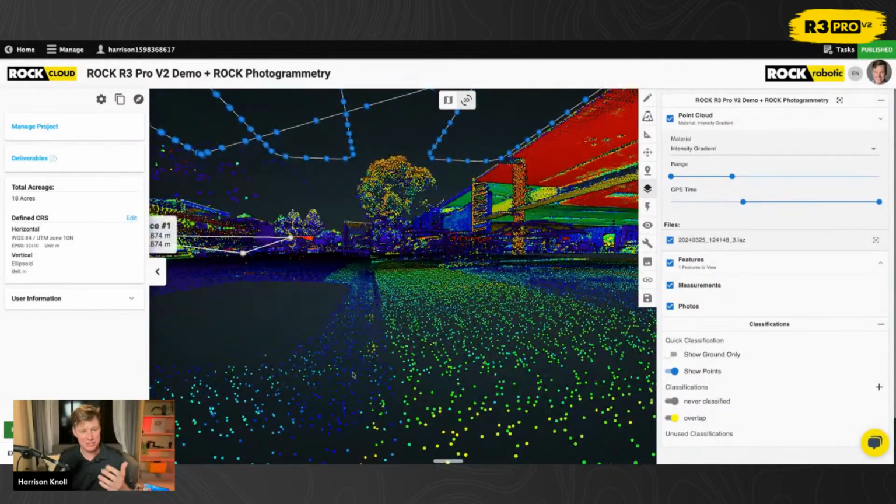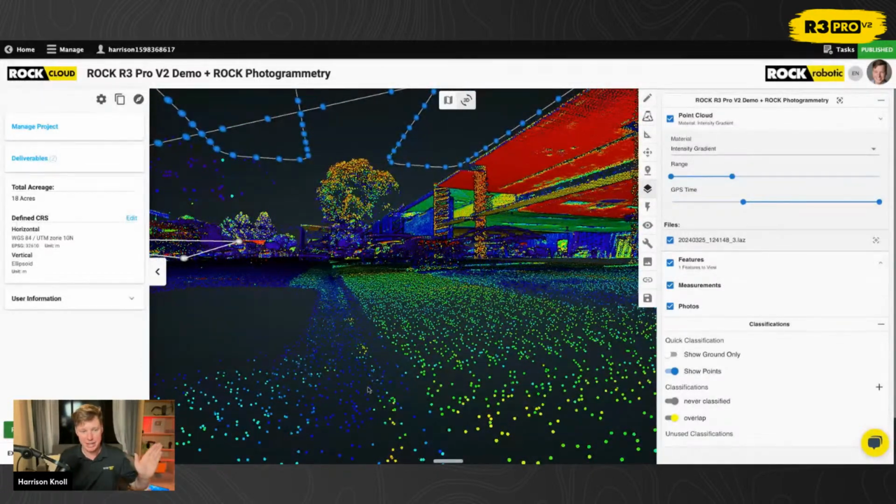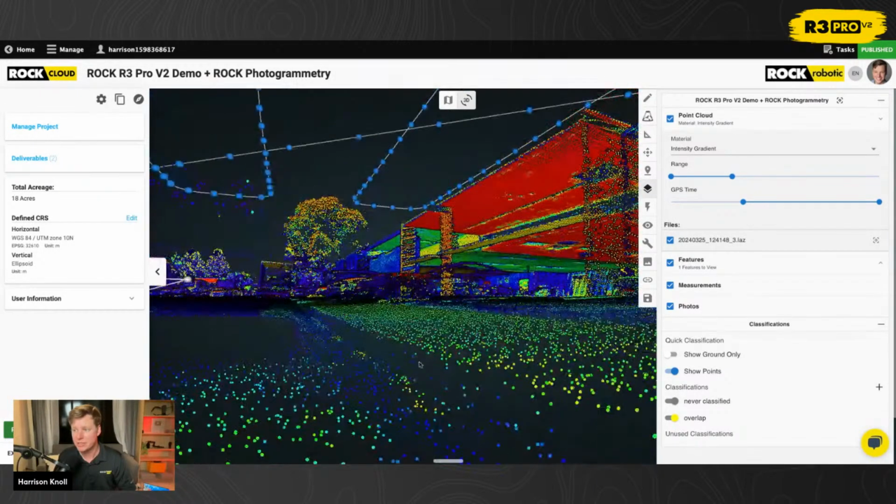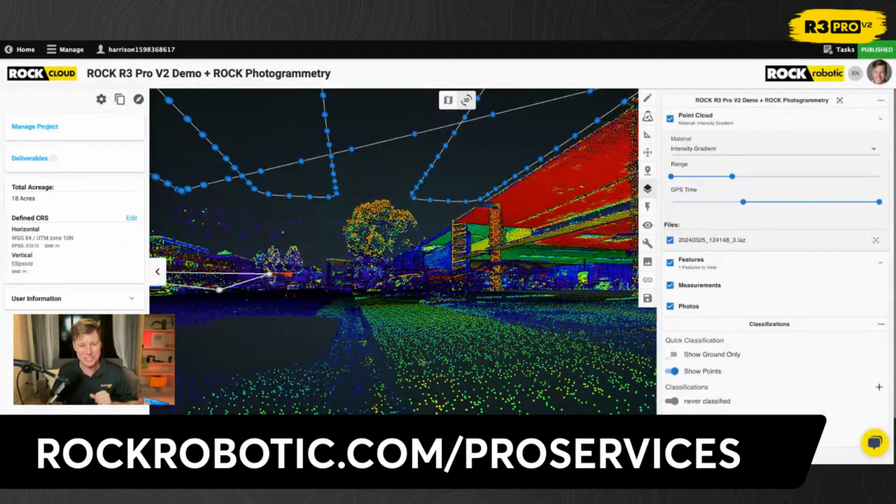And that's something else that we actually offer through ROCK Pro services. One of the things about ROCK is we take you from A all the way to Z. So with the V2, you can go out and capture data. You don't have to use our pro services, but we offer a very good service that you can use to get from A to Z. If you just want to go out and fly the data and have our pro services team engage and get the line work and pull all those CAD features out from your data, that's our pro services. We have a whole team that does it. It's an awesome service. But that's not what we're talking about today. We're talking about the V2 still.